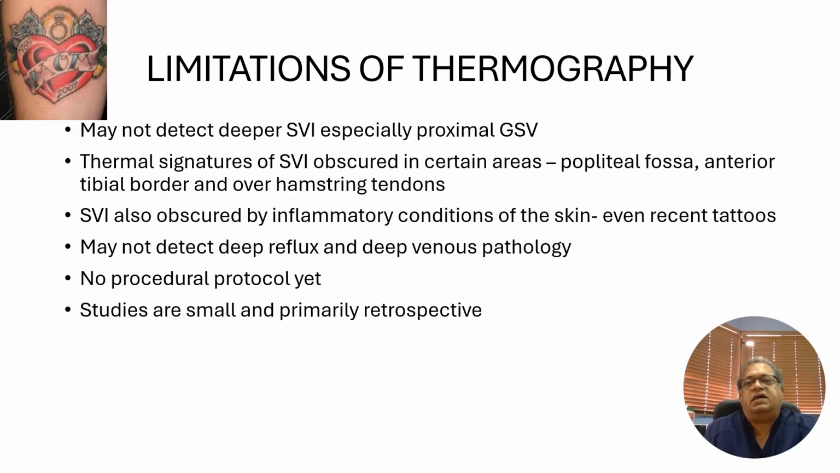Thermography may not detect deep venous reflux and deep venous pathology. Thus far, there is no accepted procedural protocol, and most of our data is based on studies that are small and primarily retrospective.